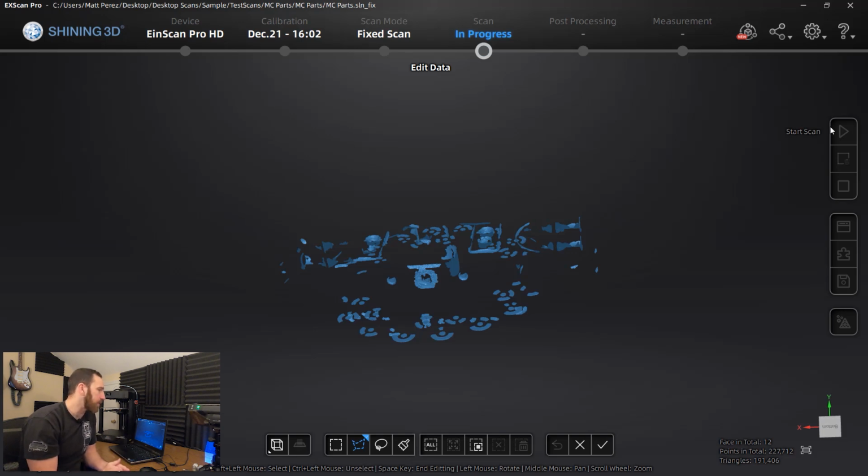The other thing to note is that we don't have any control over the point distance when we're doing a fixed scan. It's all going to be 0.24 millimeters between points in our point cloud. If we zoom in on this, that distance between each of these points is going to be 0.24 millimeters, and we get this nice consistent grid pattern.